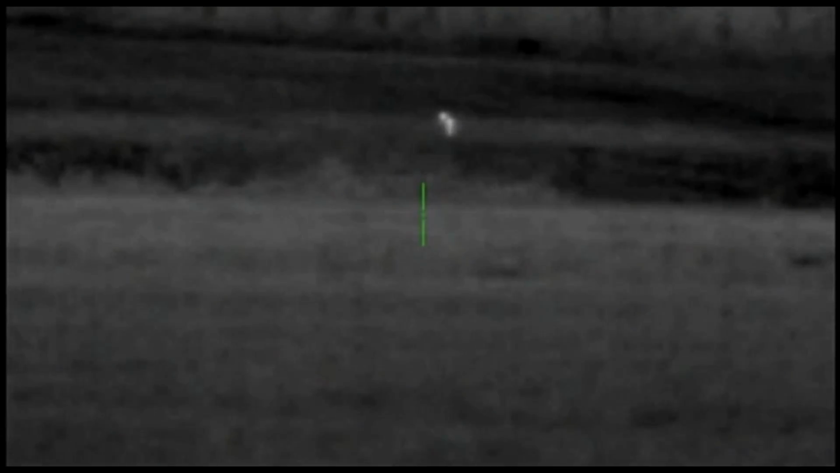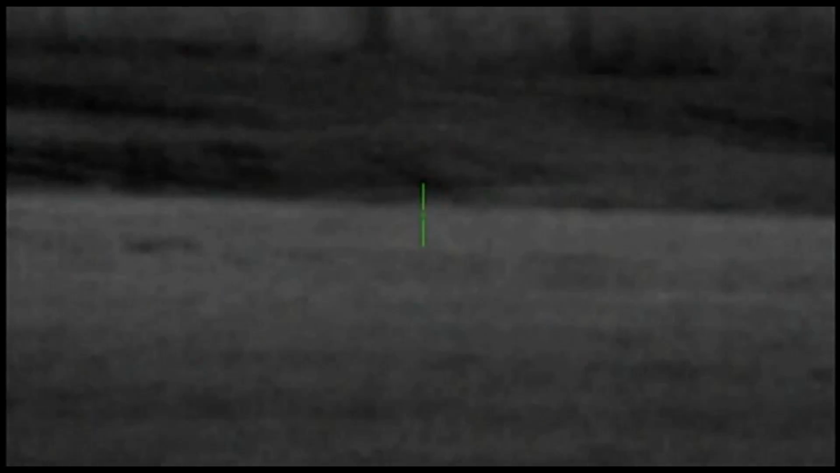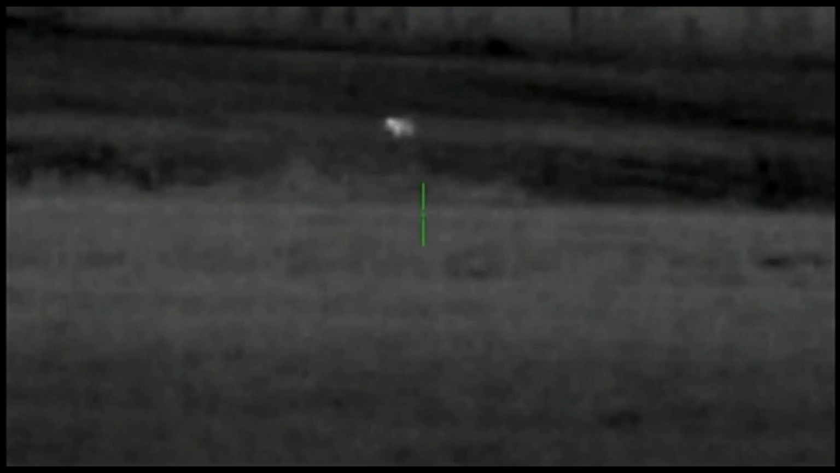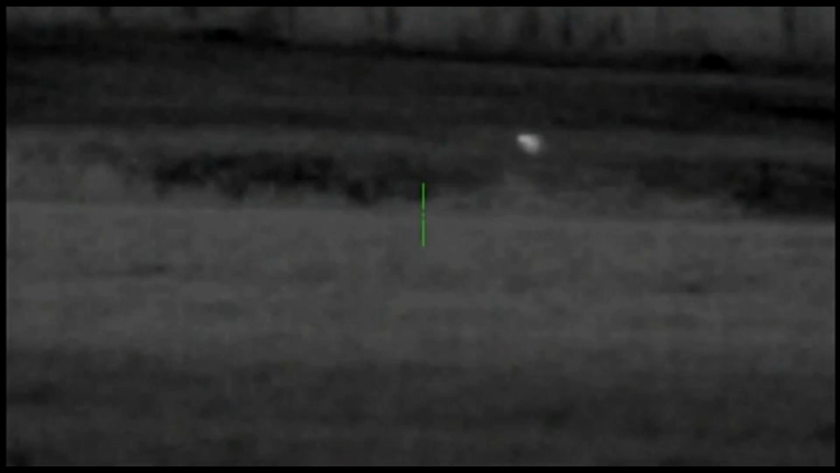The boys already got a coyote out in the field. We got Brandon the Mountain Man Campbell on the rifle. He's using the Pulsar XDPA thermal scope. And our good buddy Robert Hall's come down to hunt this evening. He's running the Icotech electronic call.